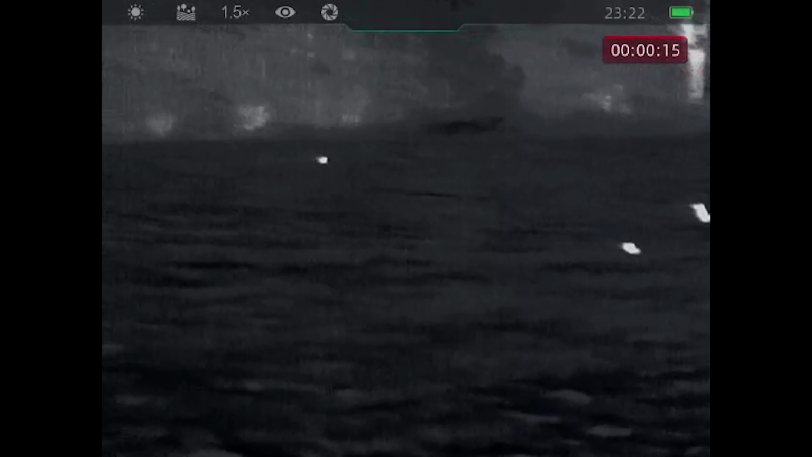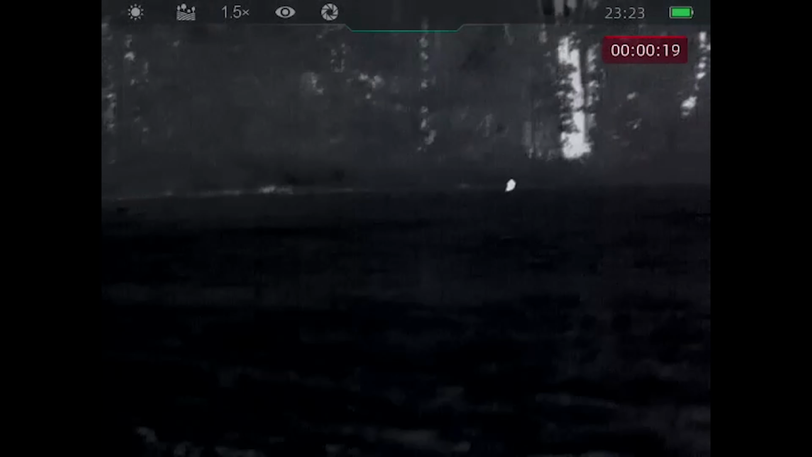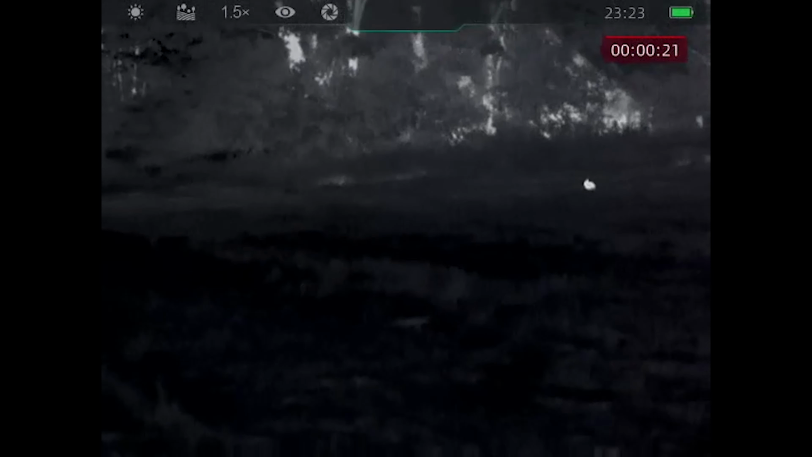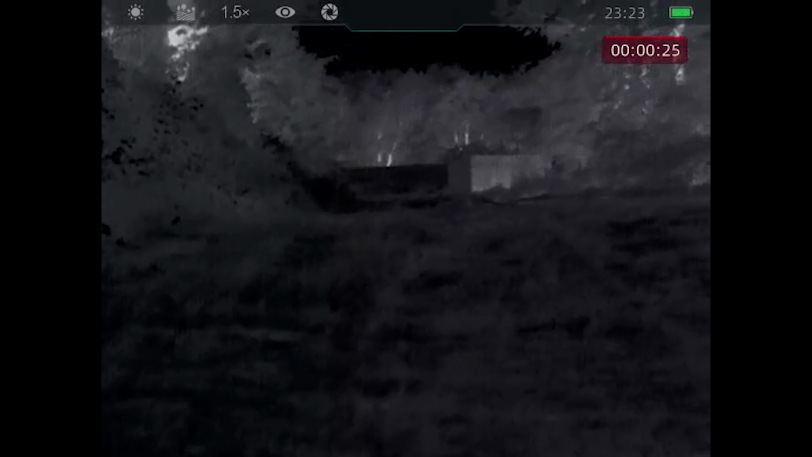But as you can see, it picks up the rabbits here very clearly. I end up scanning the whole field here in one swift motion. As you can see, it picks up another one just in the edge row, two more here just before the gate entry. So I knew I was in for a fun evening.